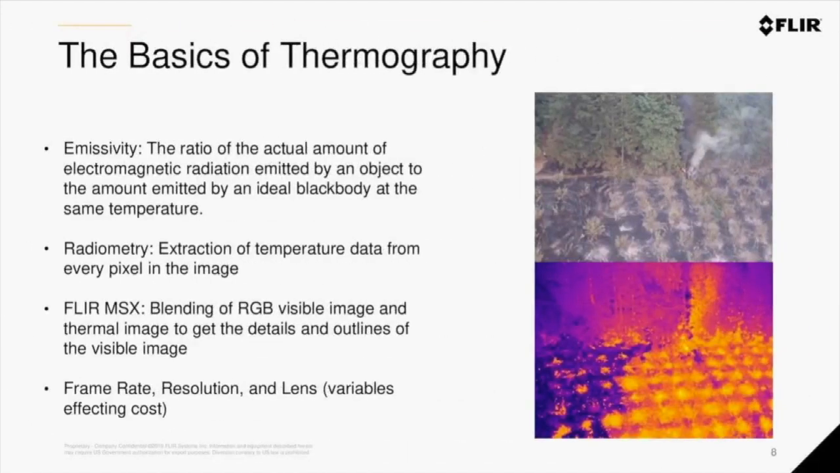These are some of the main concepts of thermography: emissivity, radiometry, MSX, and frame rate, resolution, and lens are all variables that are going to affect how you capture your data. I'm going to be getting into each one of these in detail here in just a second.